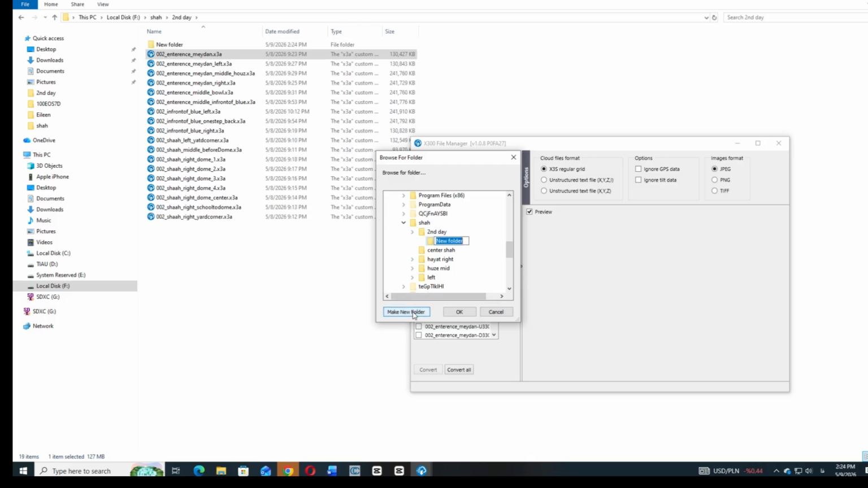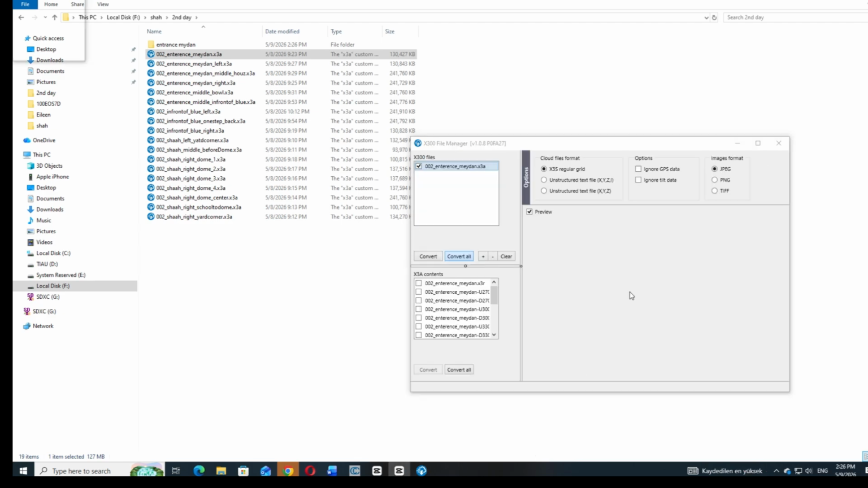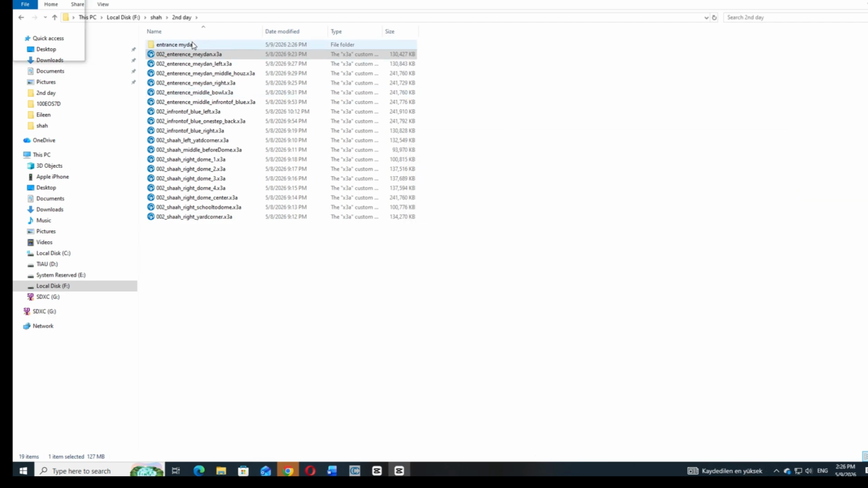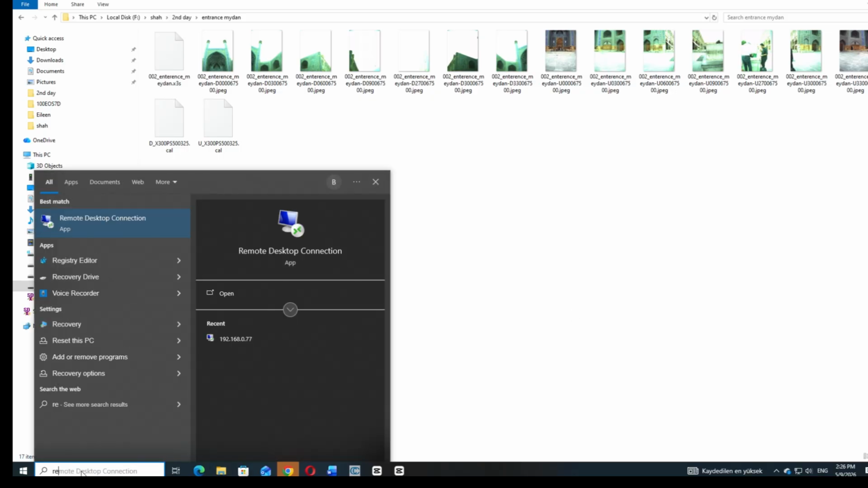Give a name, maybe create a new folder, so that you do not forget the converted file in X3S format. And once you have done that, you can drag only the X3S file inside the Reconstructor while the dongle is connected to your laptop or computer.